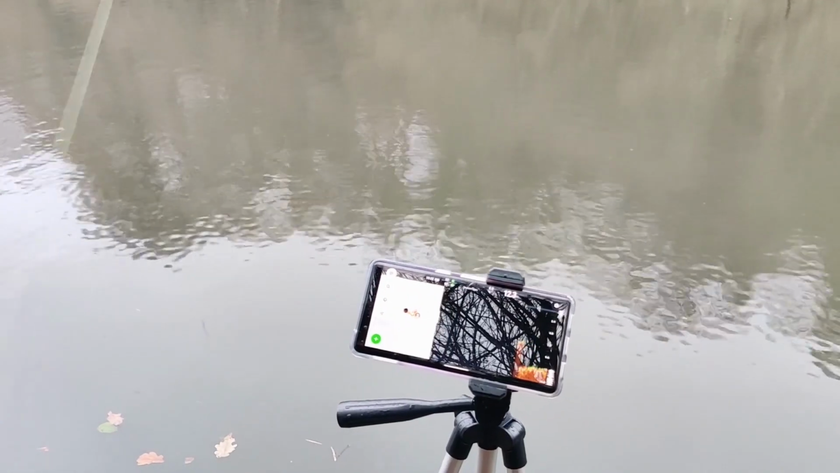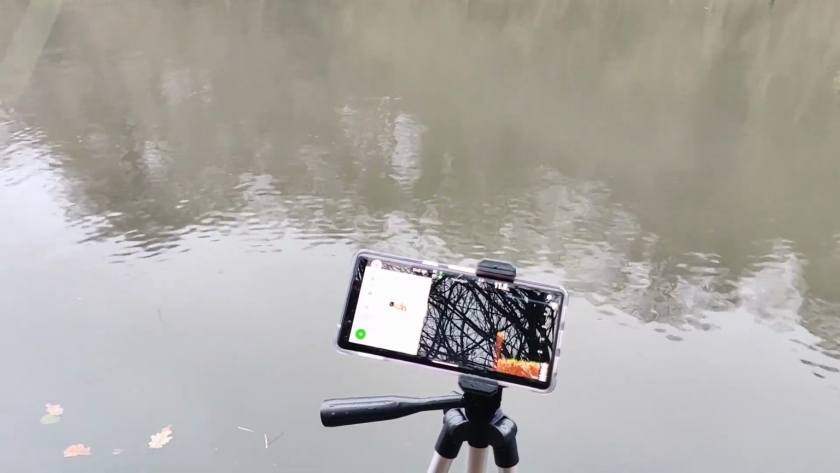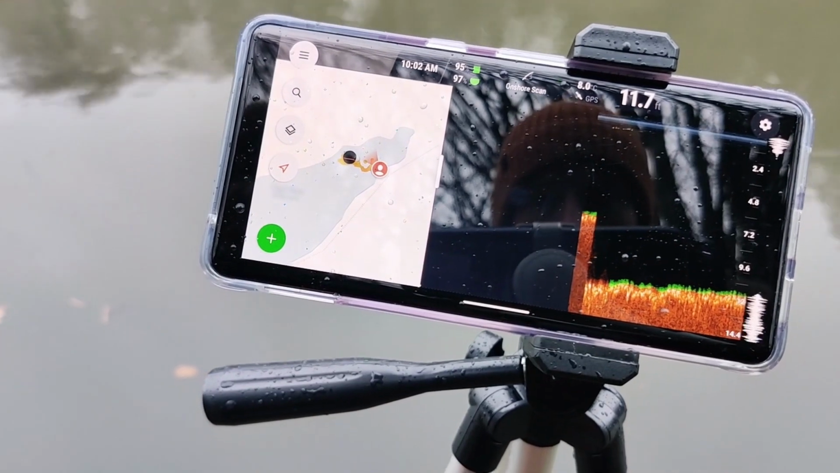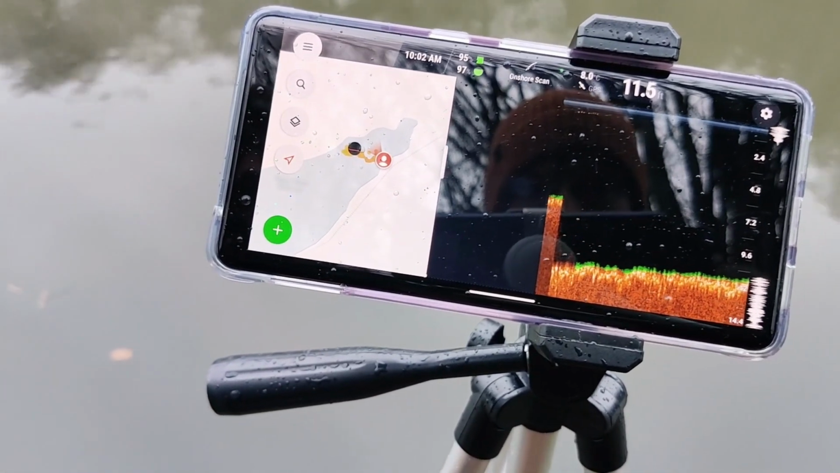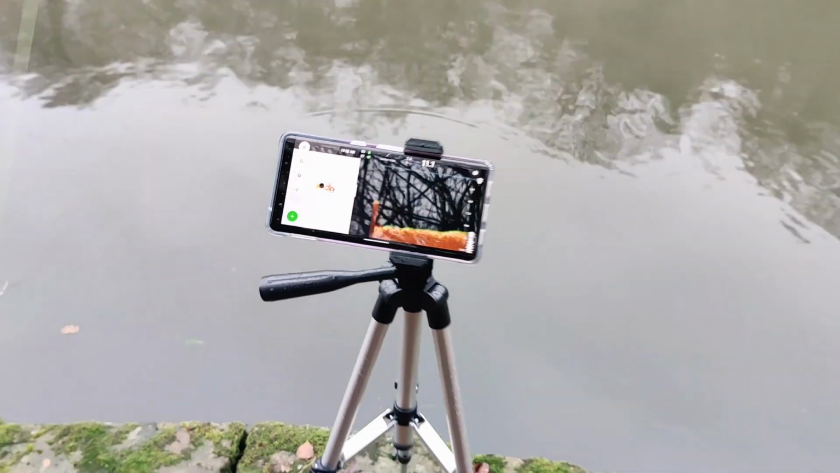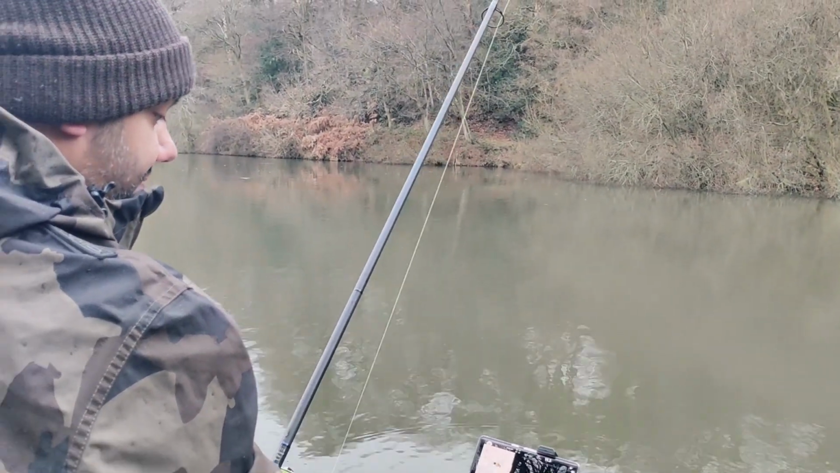Okay, so we've landed in about 12 foot of water. It's a balmy 8 degrees on the surface there. You can see a little bit of green on the surface of the bottom there. That's probably indicating some light weed, maybe some silkweed, or even just the leaves from the trees, as we are deep in winter right now.